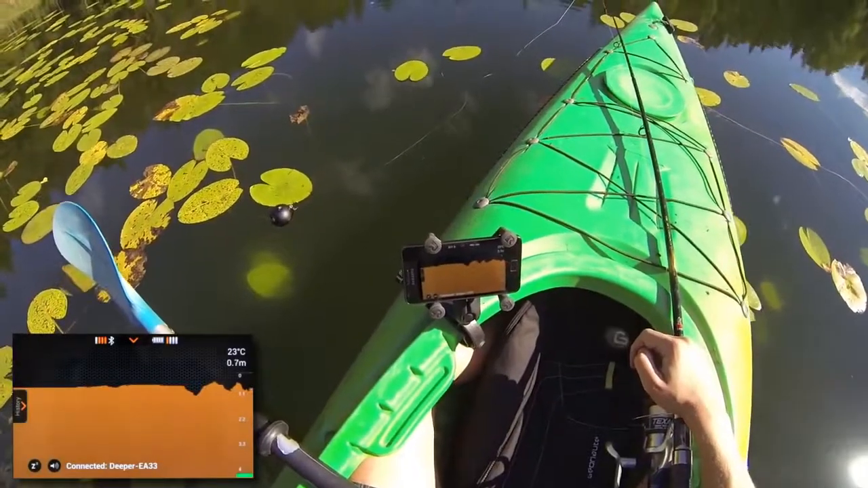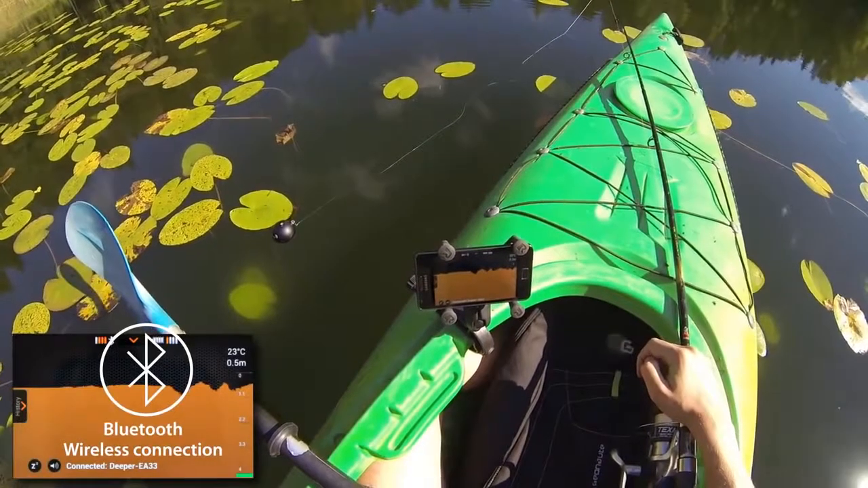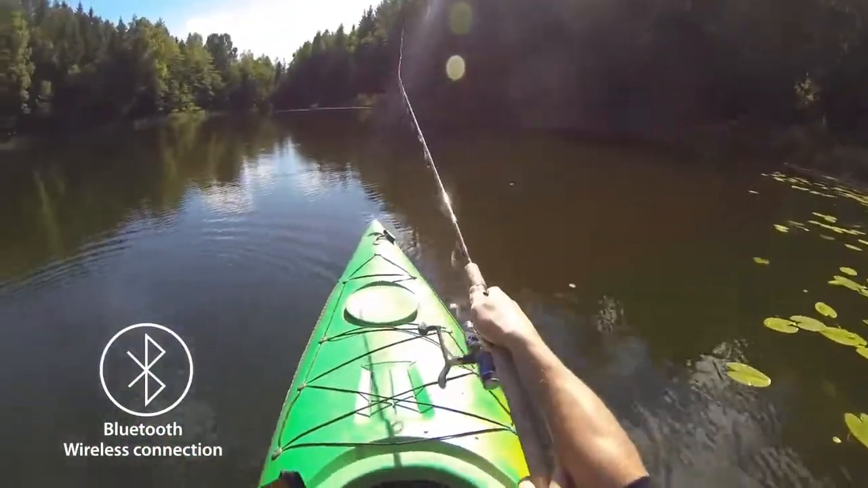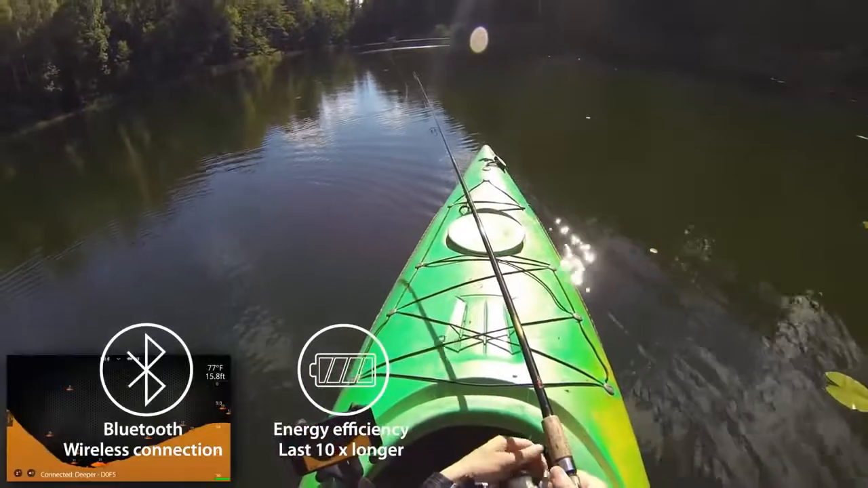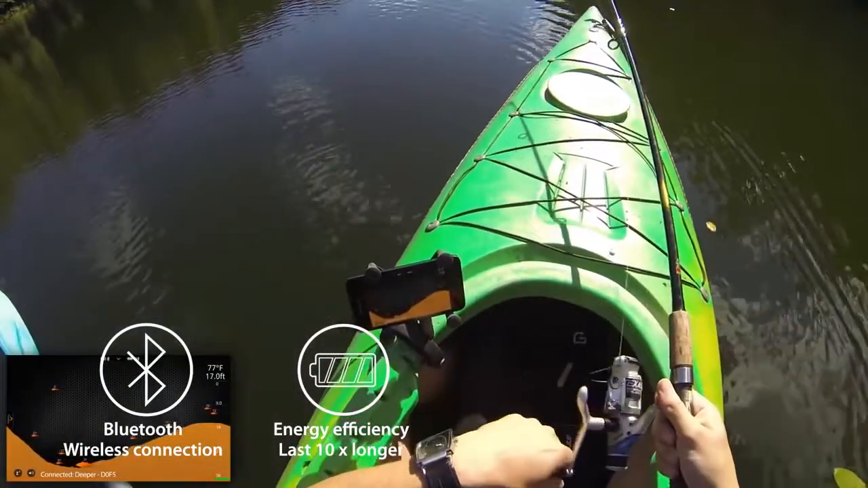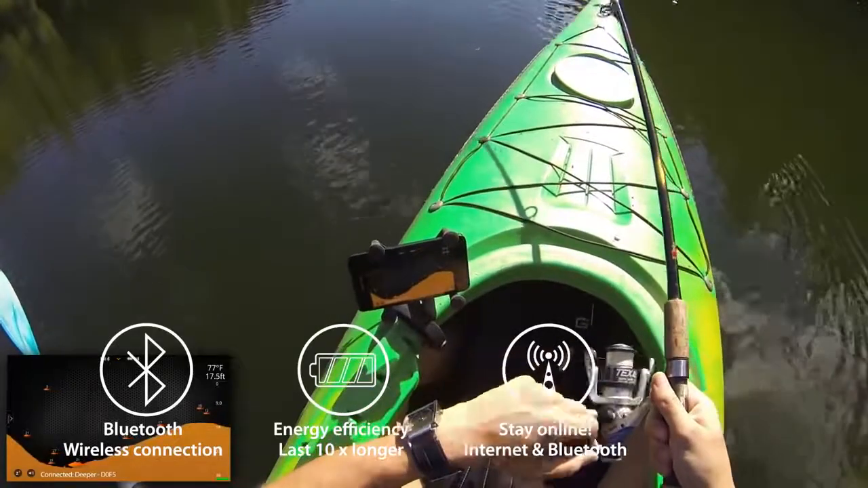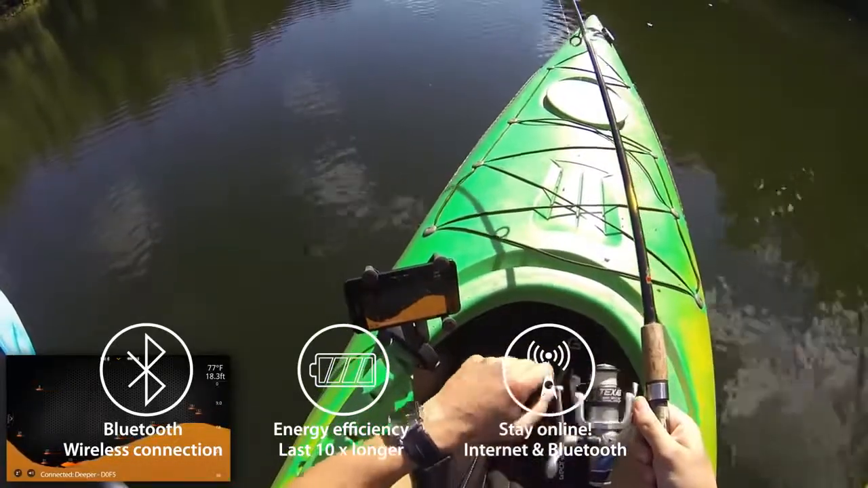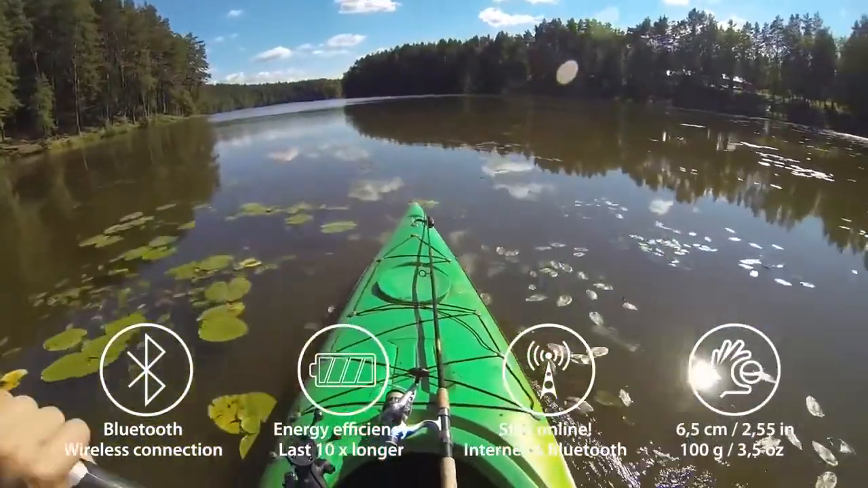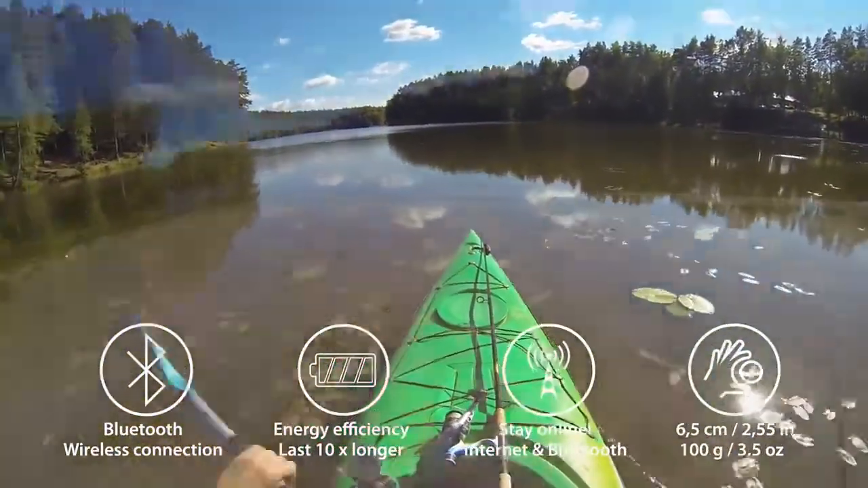In comparison to other portable fish finders on the market, Deeper has a few important things you need to know. It uses Bluetooth technology to transfer data to your smartphone. Compared to Wi-Fi, this requires 10 times less energy, so your battery can last longer. Bluetooth allows you to use internet connections on your smartphone, so you can stay online when fishing. Deeper weighs only 3.5 ounces, 100 grams, so it's easier to cast, easier to carry, and easier to store.